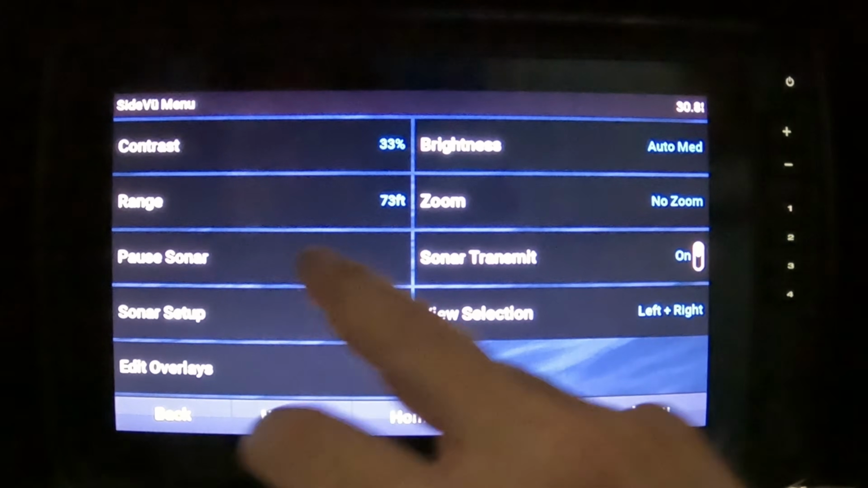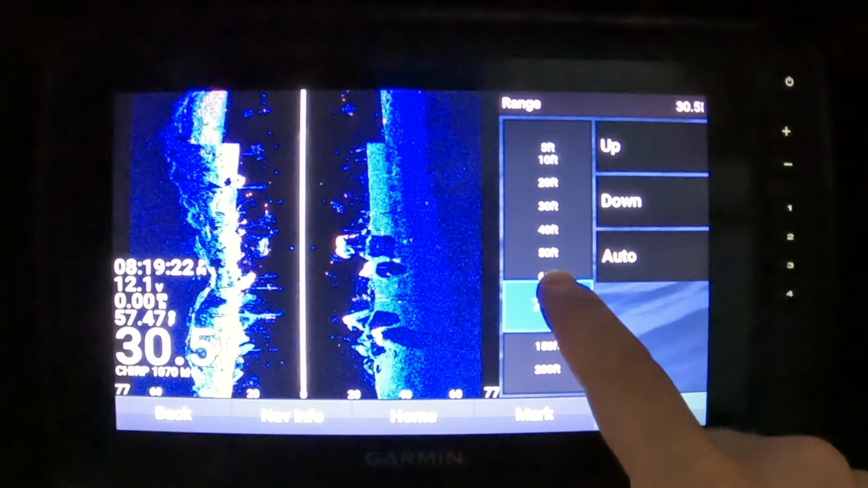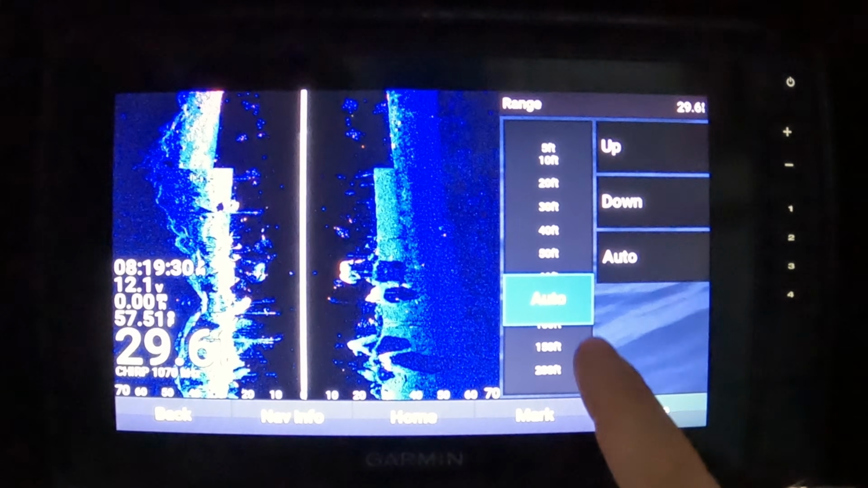All right, so next let's go in and we have range. This is going to show you off to the sides of your boat. You can kind of set it, right? Do you want it 50? Do you want it 150? You're doing large swaths, large scans. I don't use auto for this, and I'll share the reason why.